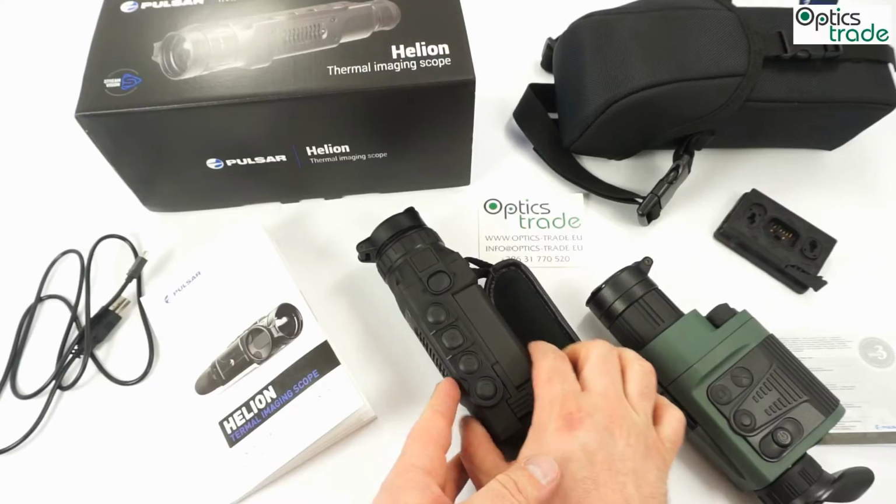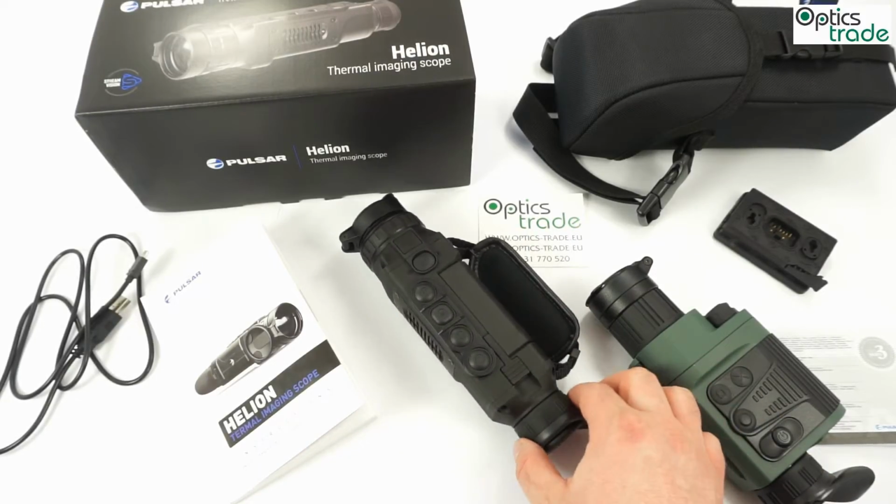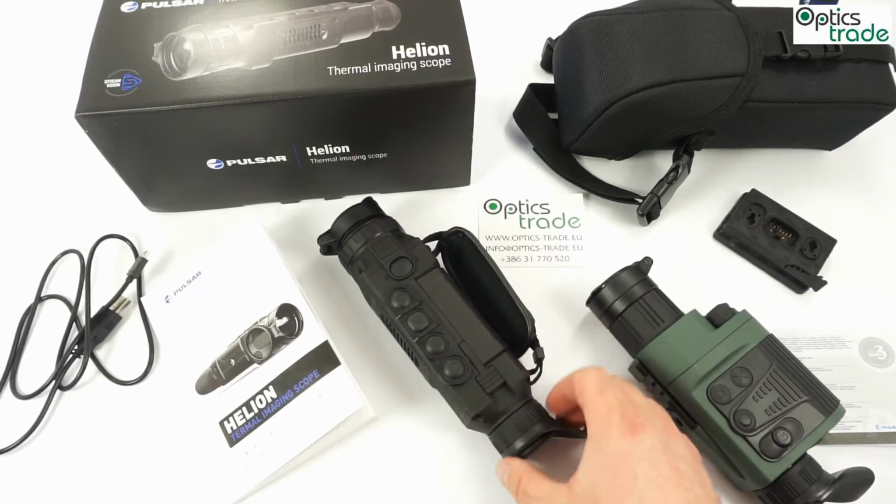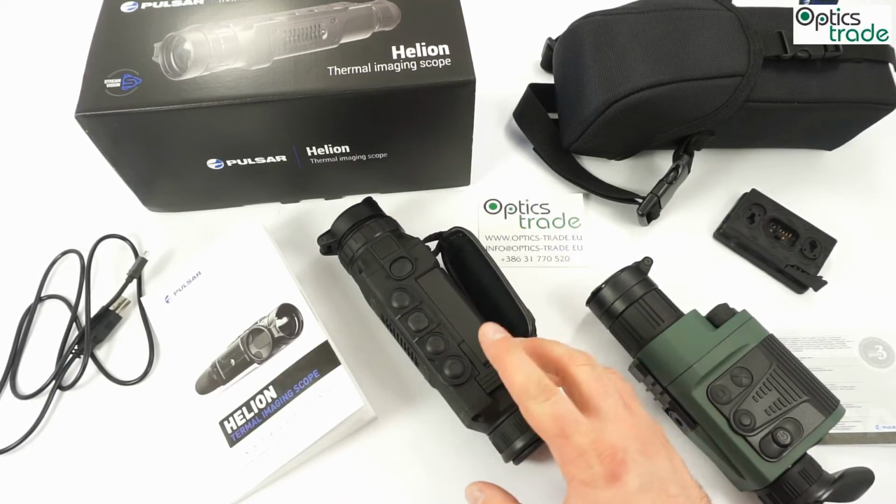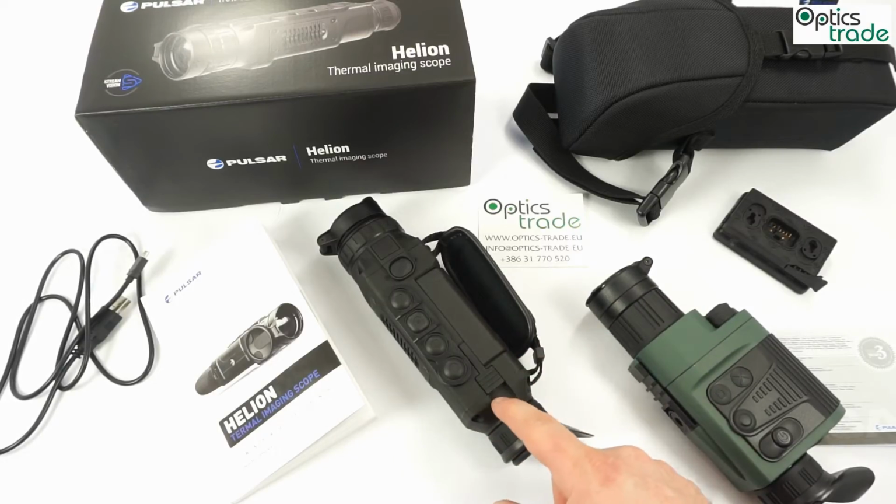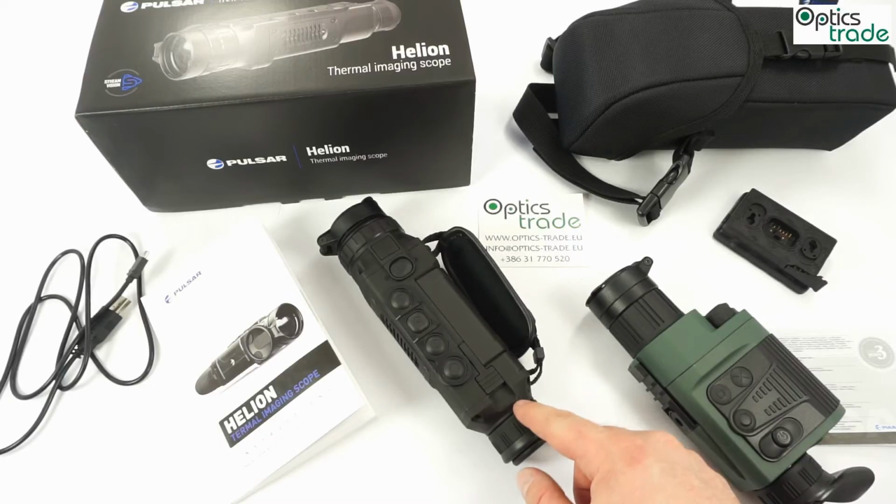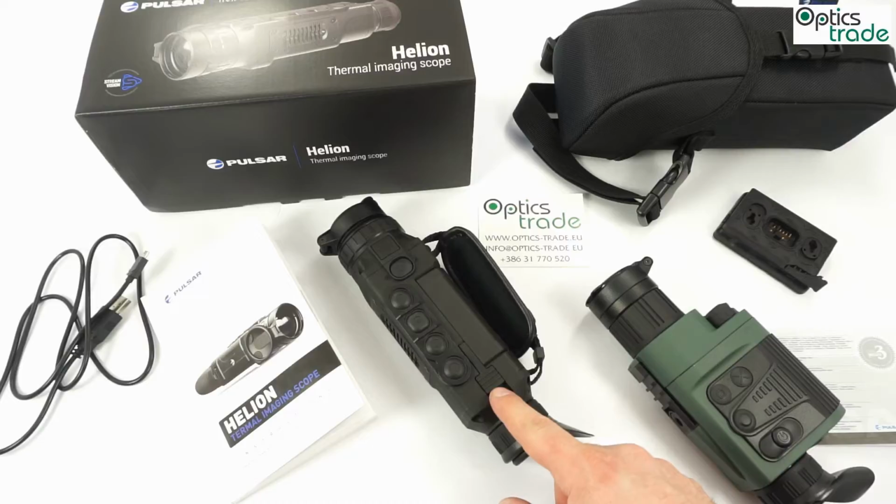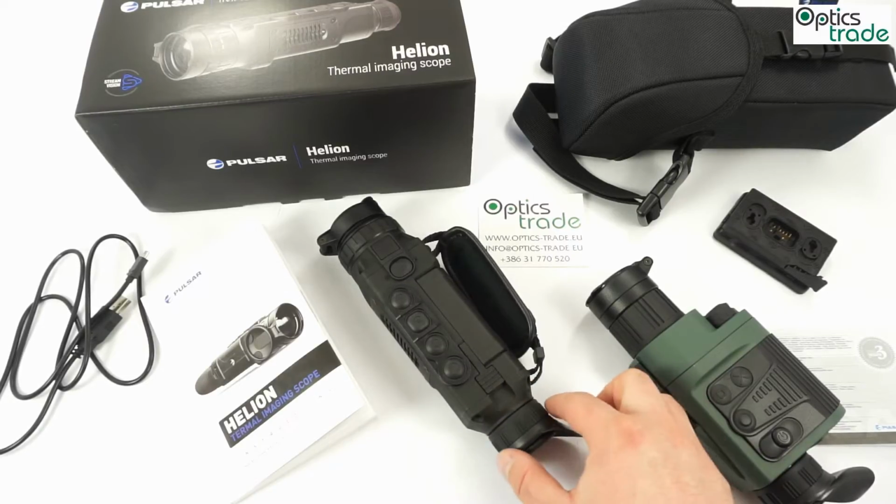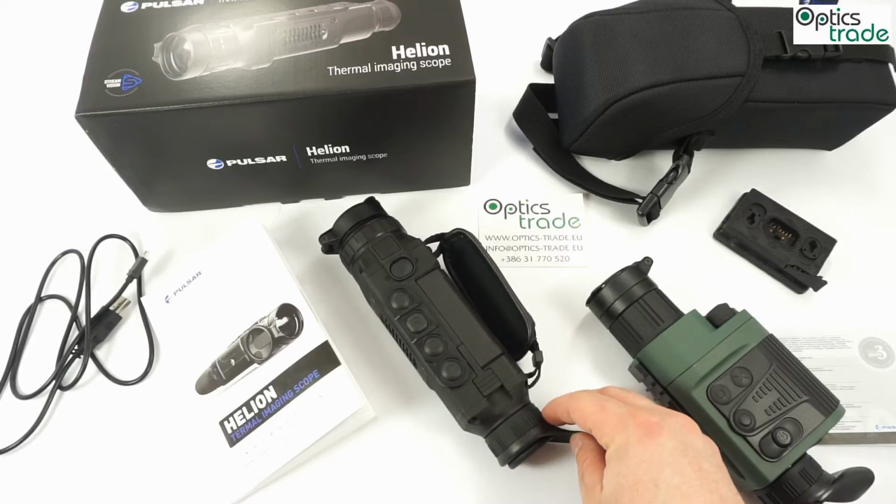Now the device is fully waterproof, and you can expose it to rain or even submerge it into water, and it will not be a problem. The operating is very similar to Quantum, but the menus are a little bit refined, nicer to see. They have a nice gradient when you enter them on the screen. You can check how to operate menus in Helion devices on our YouTube channel. We have a separate video for it, so you are able to see how the menus look like.